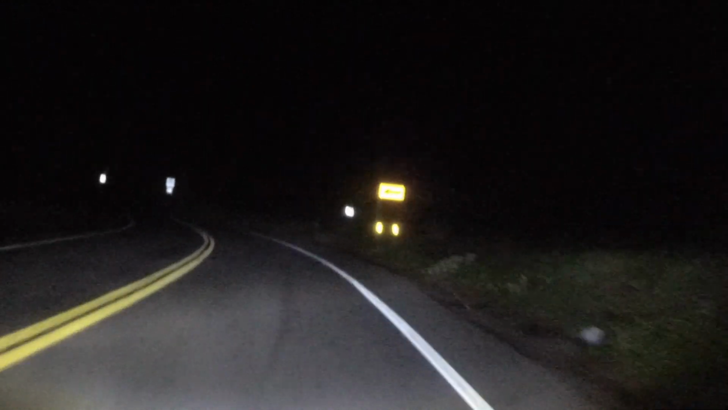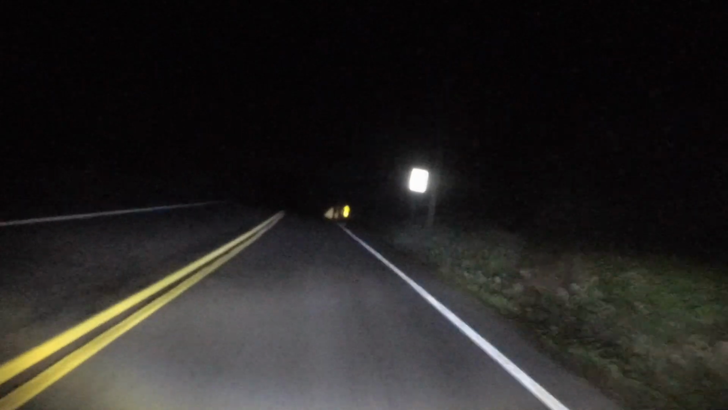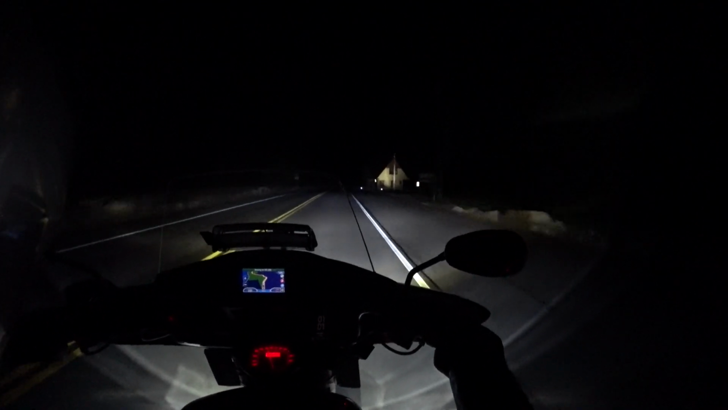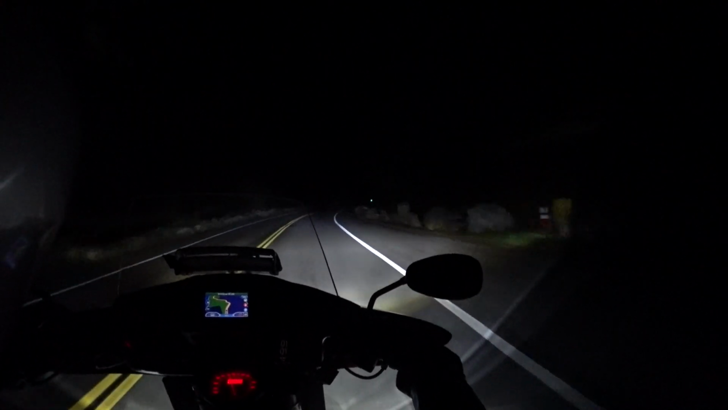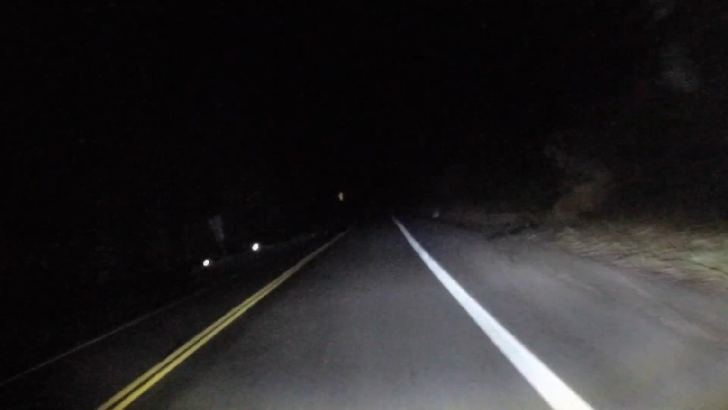And as you can see, hopefully, like I said, look, there goes a raccoon right there on the right. Hopefully the Yi can pick up some of this. I got it at 1080 and 60 frames per second. This is like a little visitor center on the right over here. But this is one of the areas that I like to ride through.